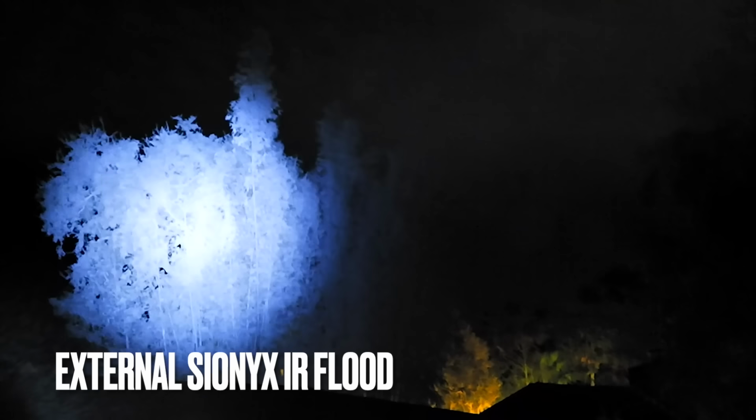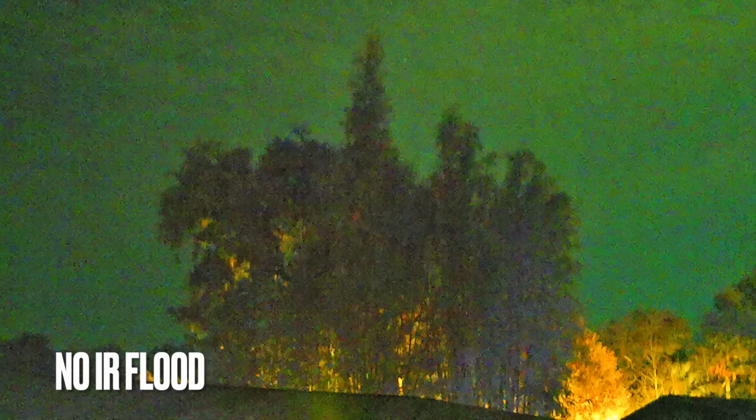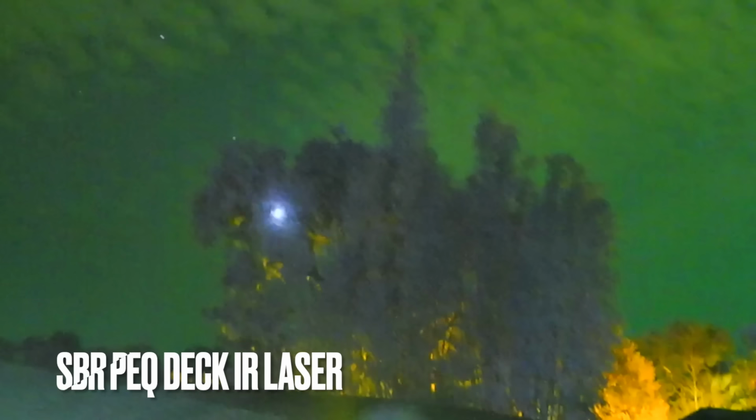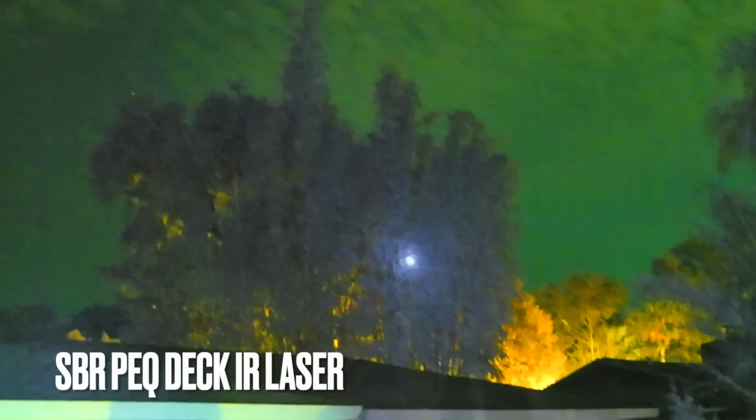Also, the Aurora Pro records video in 720p. That's just not acceptable in 2024, especially at 4 times the price of the AKASO goggles. A couple years ago, this would have been considered a decent product for the price. However, the technology used in the Aurora Pro is not up to current standards. The last two images shown are with no IR flood. The lighted dot you can see is from the PEQ on one of our SBRs.